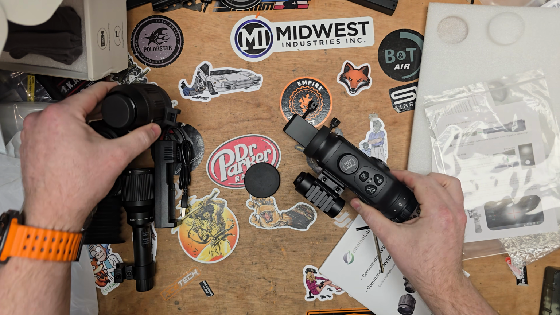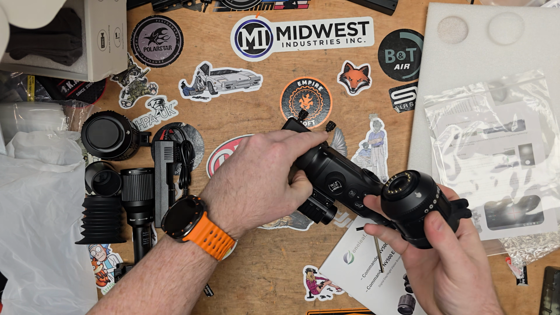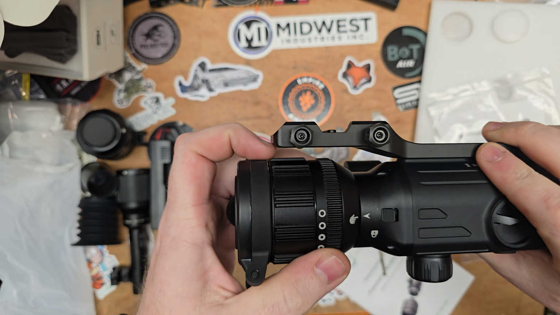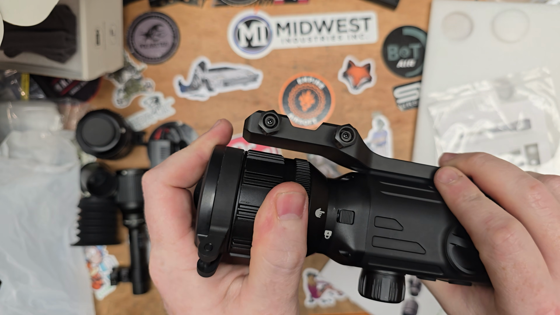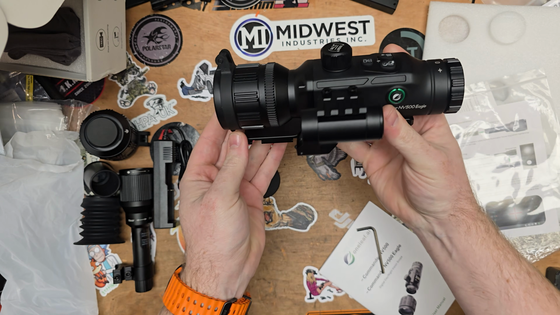So we're going to go with the smaller lens. So we take the cap off there, we take the cap off here. It's got a little finger pointing, so we can push that on and lock it into place. There we go. Not bad size.